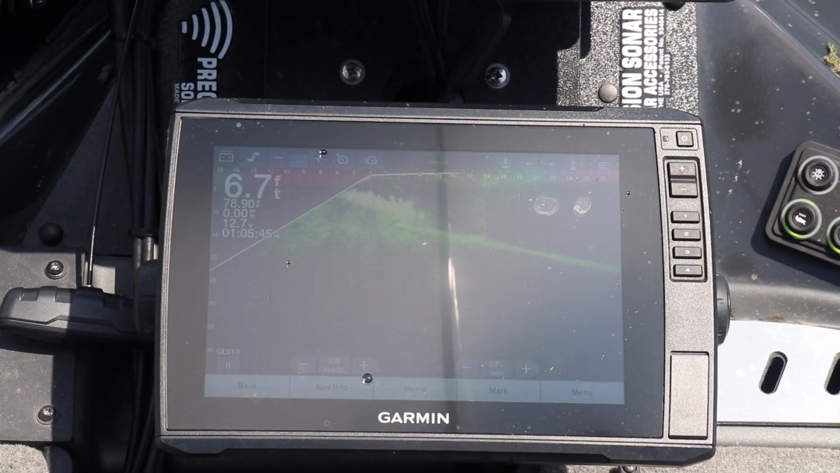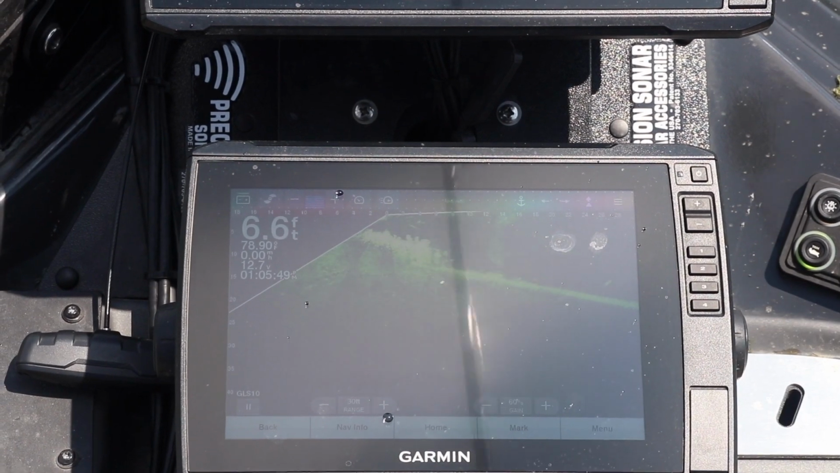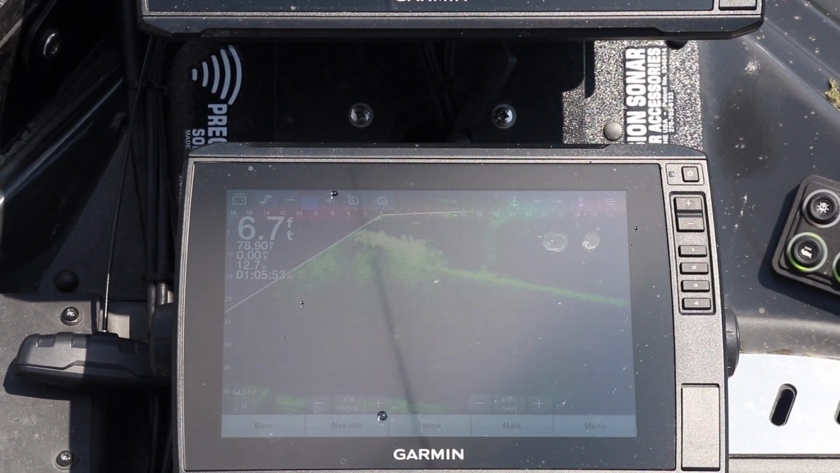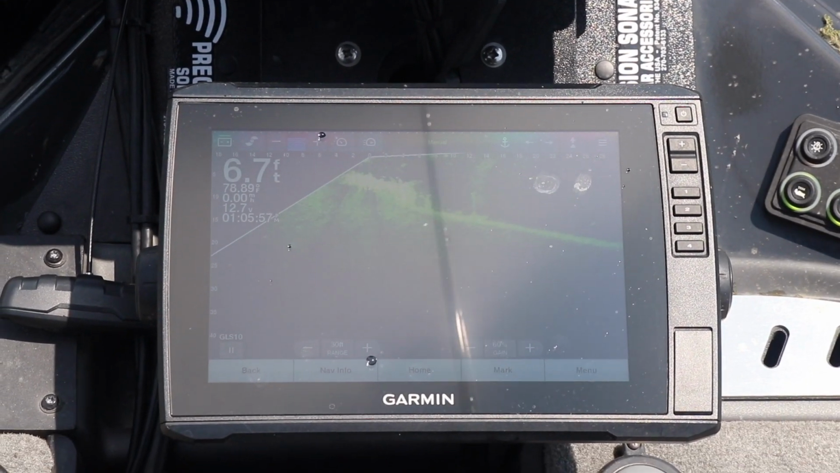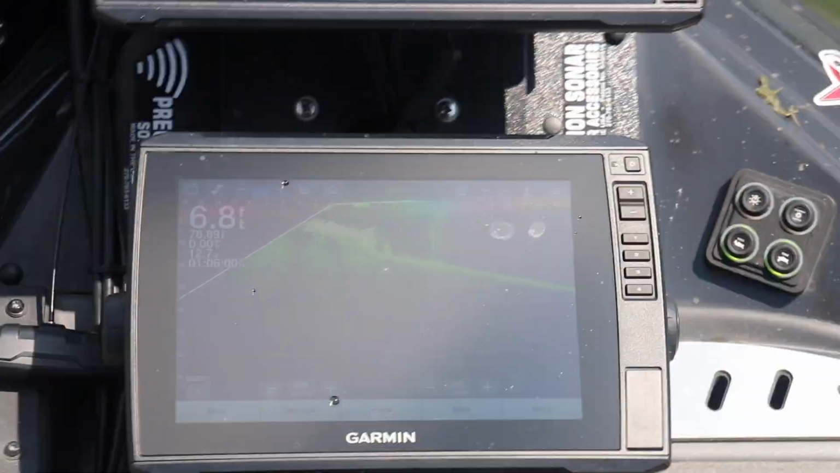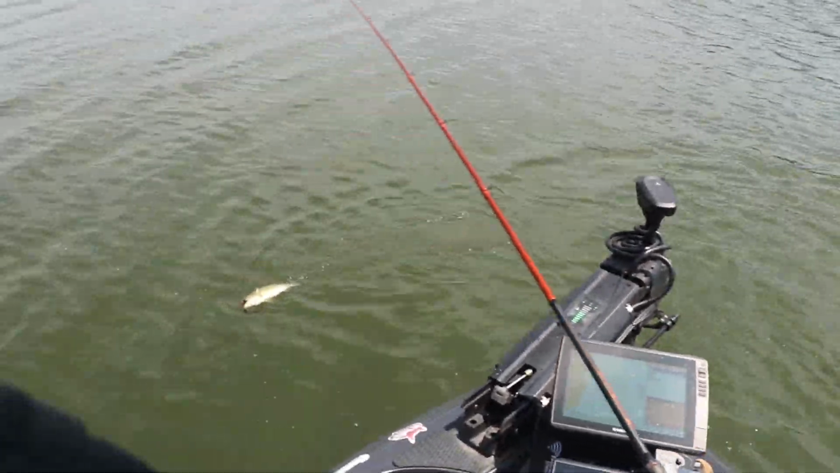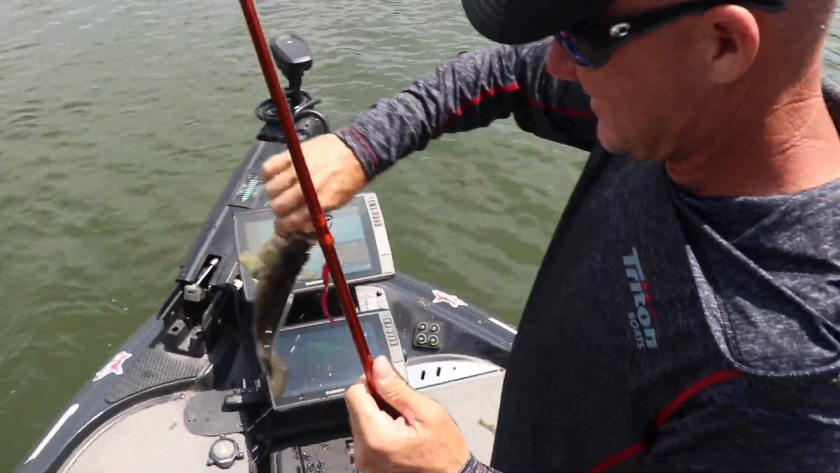There's my worm hopping, and there's actually a fish right there with it. You can see there's some fish falling. It might be a little bluegill, I don't know. But there's clearly fish that are entertaining my worm. Okay, got it. That's not a bad fish. That's pretty crazy right there.